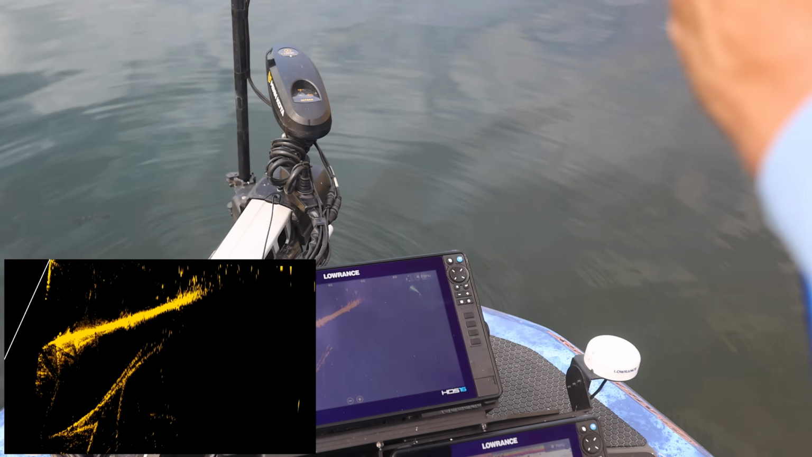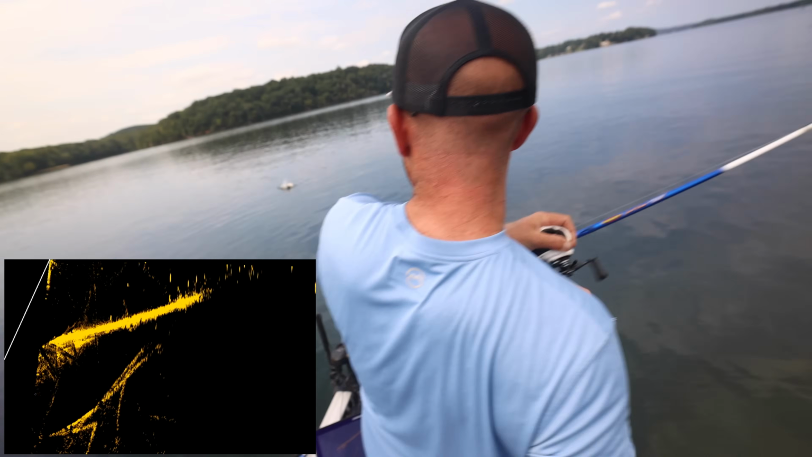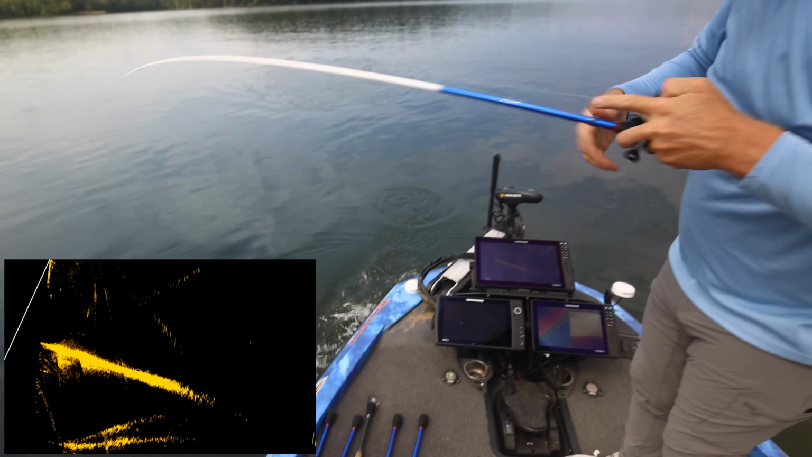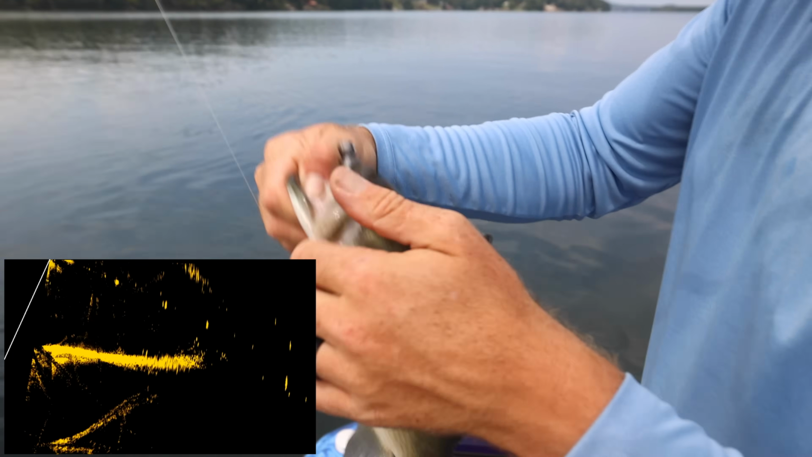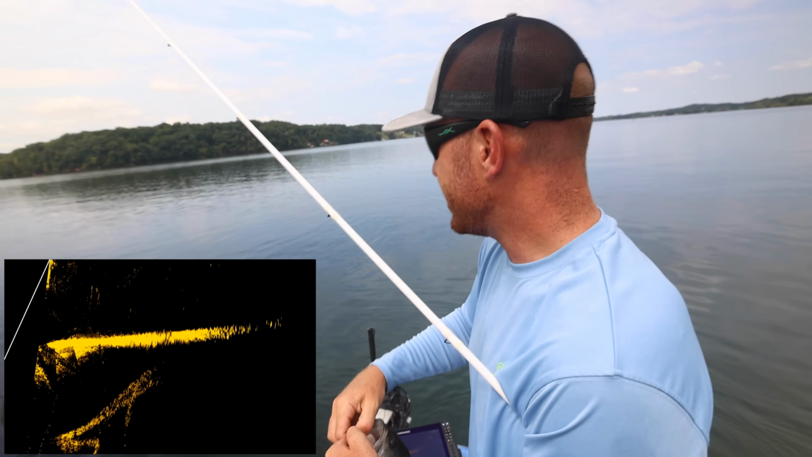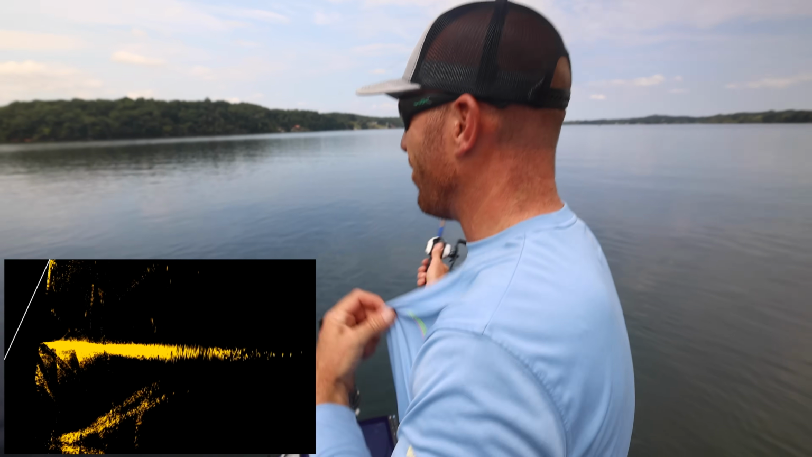You guys can see it right there. Oh gosh, he's on it. Got it. Okay. So you get to see exactly how it all goes down. A little swim bait right there on a grass edge. There's several little fish right there, and yeah, so that's exactly how it goes down in shallow water. So you got to literally see what went down.